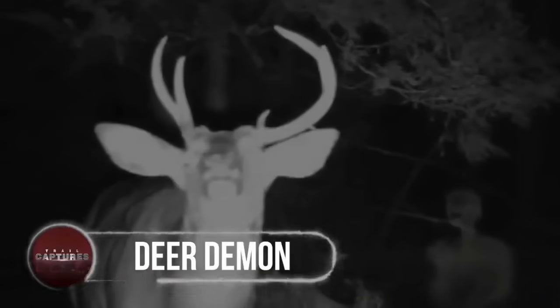Deer demon. Well, it feels to me that the deer and the demon have a past connection. If not, then how would you explain these creepy incidents? This picture shows a deer standing and facing the camera, but there's some other thing looking at the camera, or might be at the deer too.